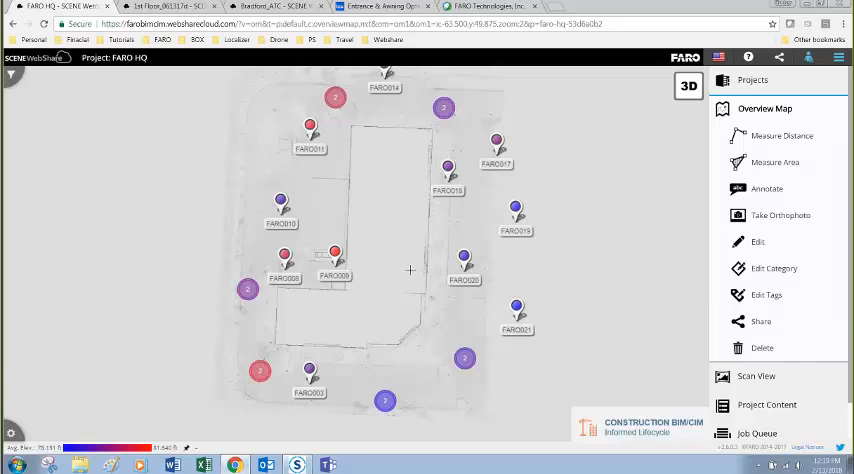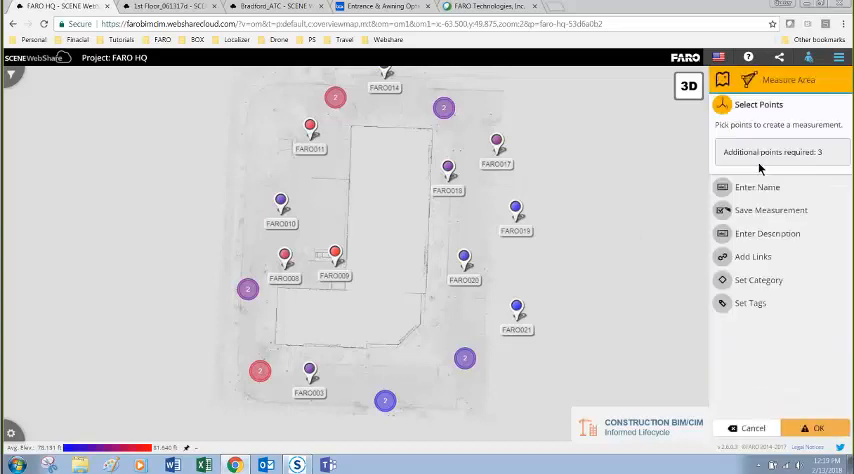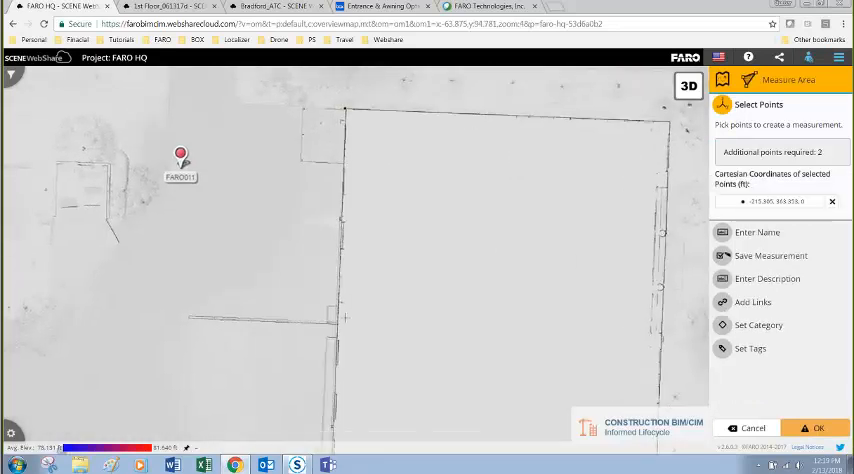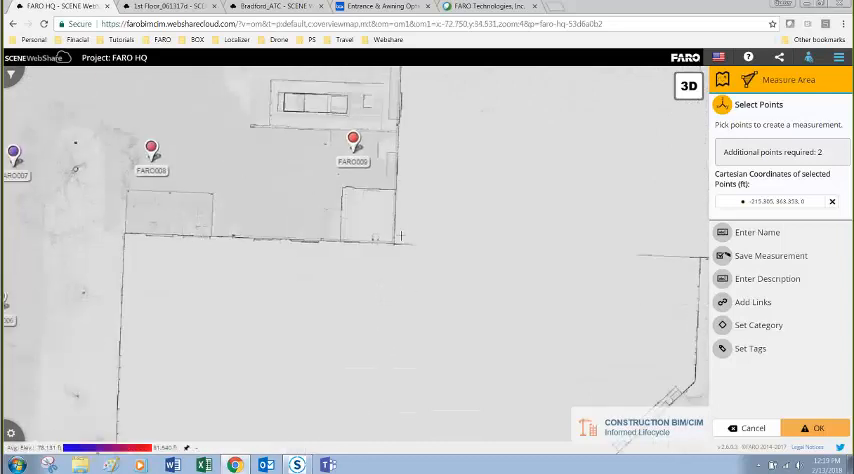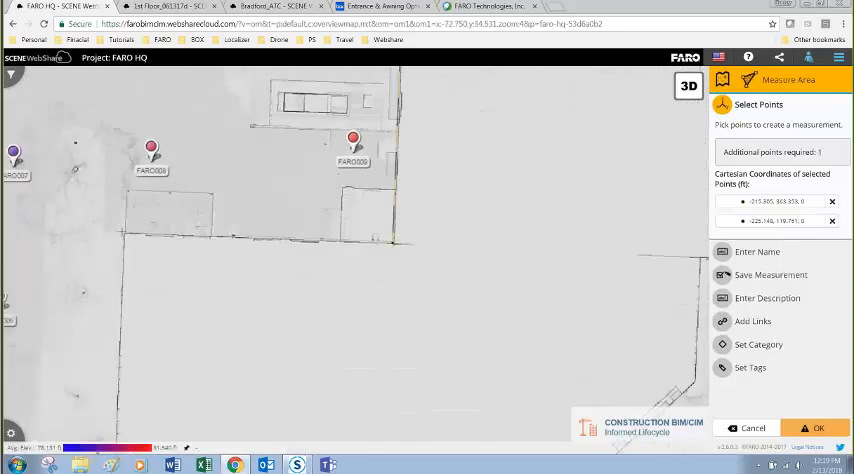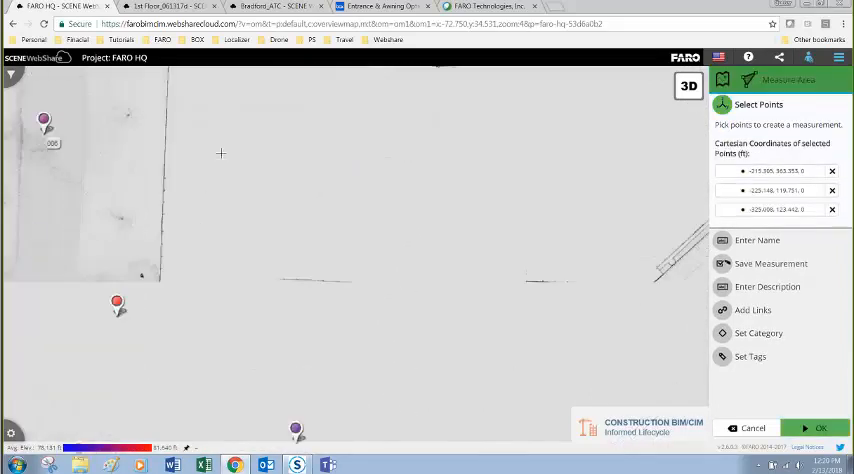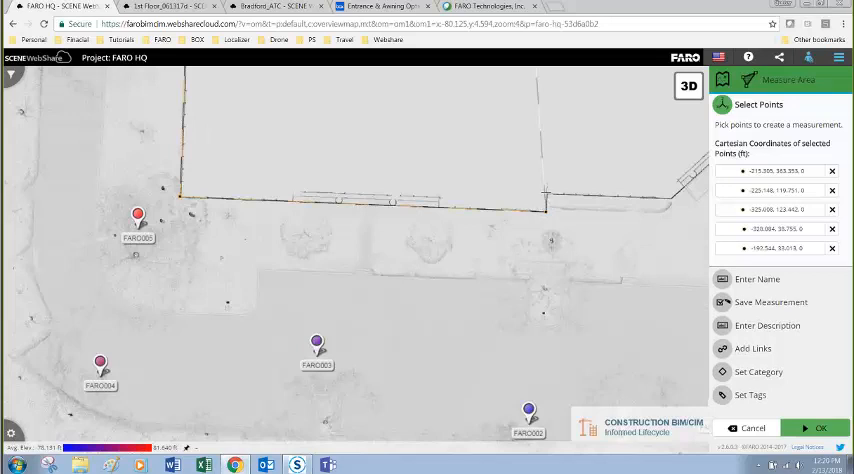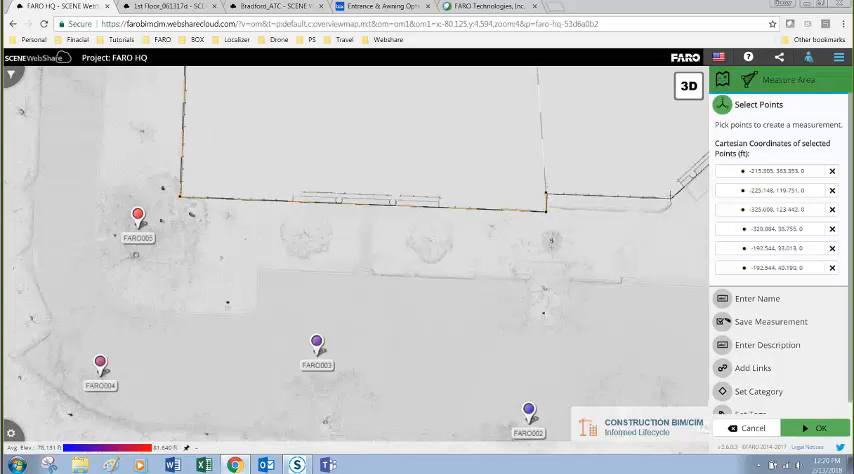And now from the overview map, one of the first functions that you can use is the measure area. So on the right side of the screen, I'm going to select the measure area. And if you bear with me for just a minute, I'm going to work my way around the perimeter of the building. And in a few clicks, we should have a fairly accurate area measurement of the footprint of headquarters.